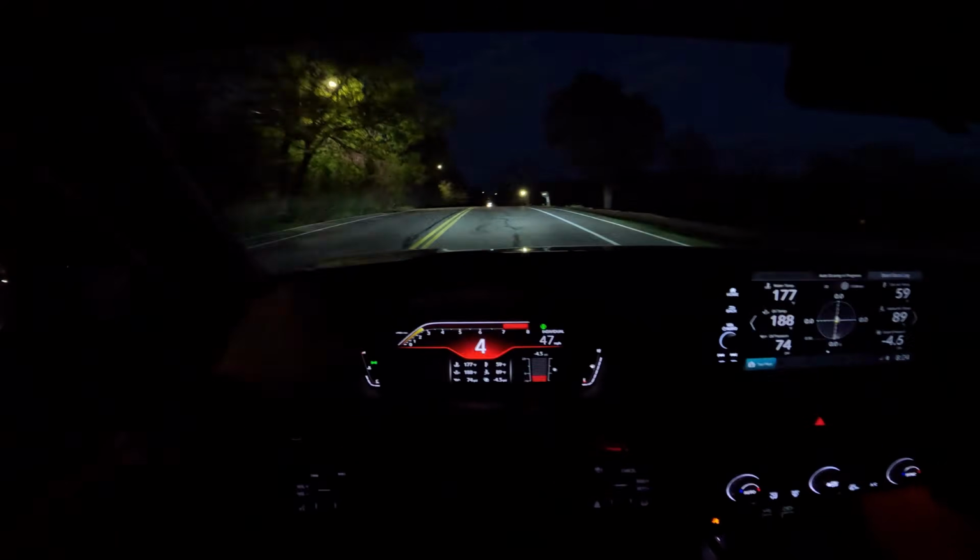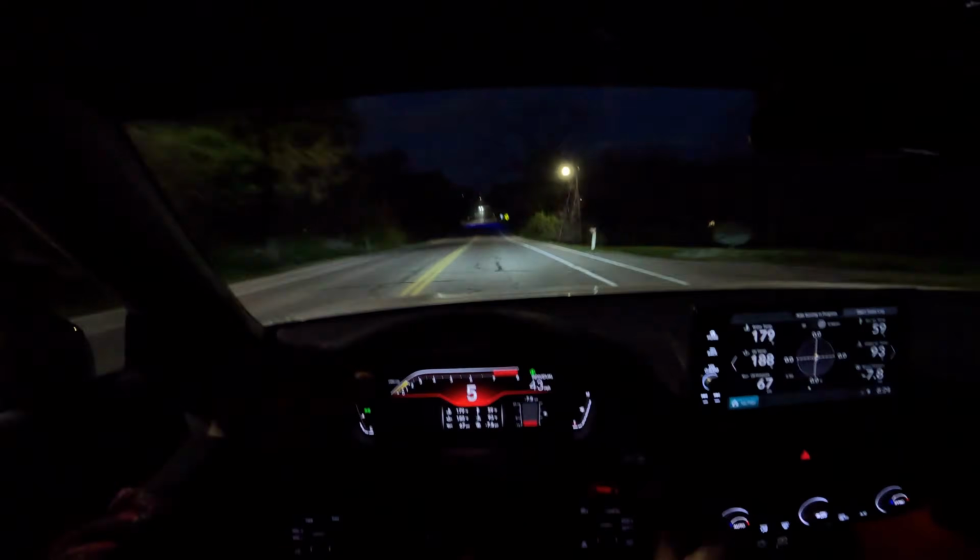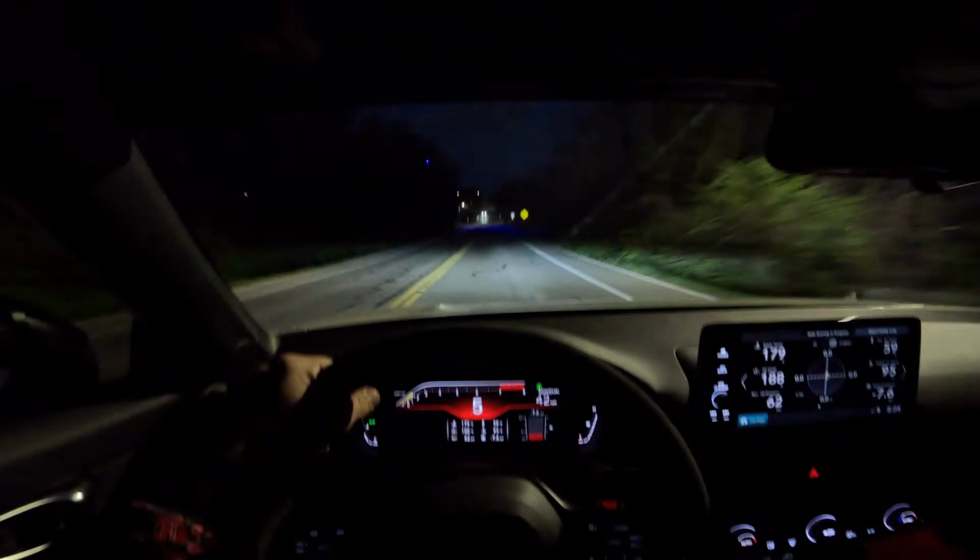If I get Honda, guys, what should be next? Intercooler, downpipe. I think the exhaust would probably be one of the last things.